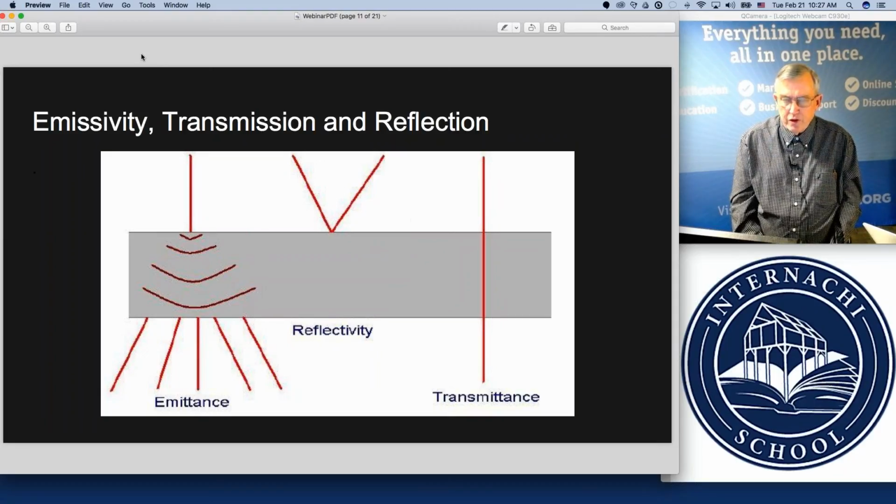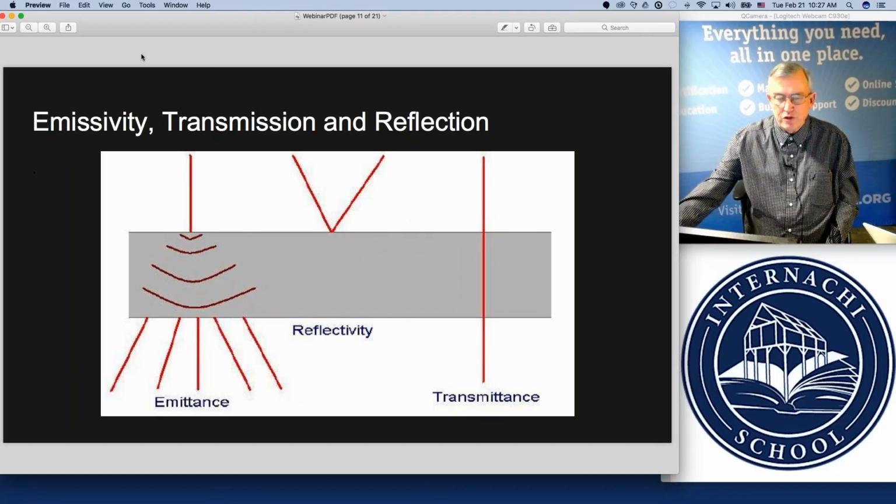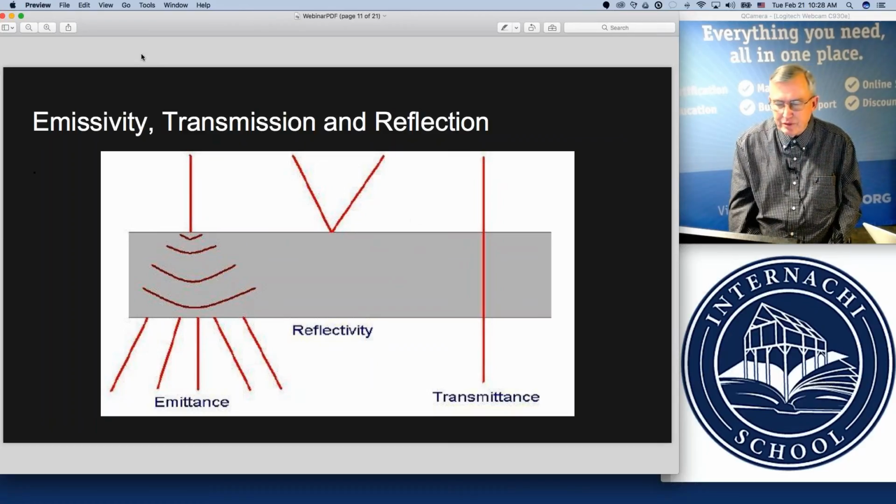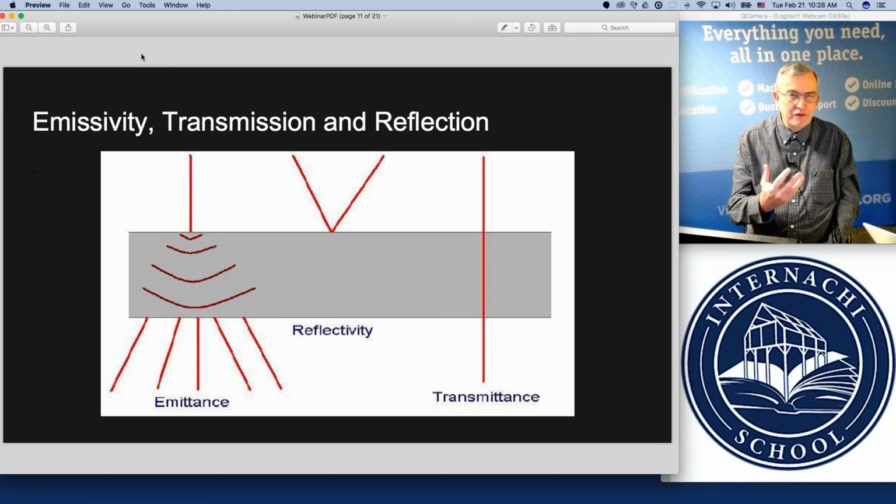Another material that allows transmission is a black plastic bag from Walmart, or the same kind of plastic bag that they use at the dry cleaners to put over your clothing after it's been through the dry cleaning process. You can put your hand inside of a black plastic bag, and you can no longer see your hand with your eyes, but with the infrared camera, it's still quite clear that you can pick up on and actually see the image of your hand right through the black plastic.